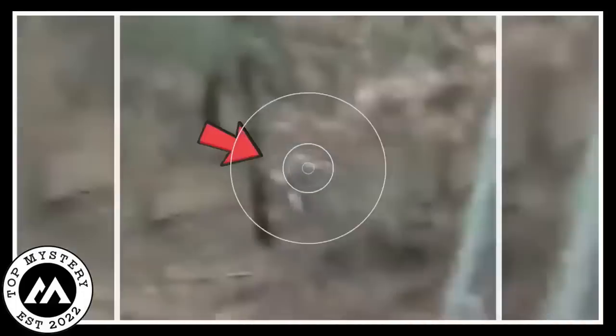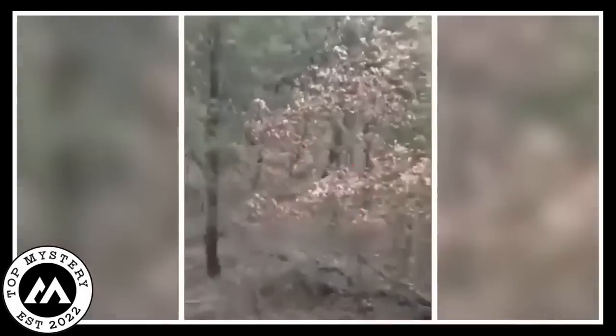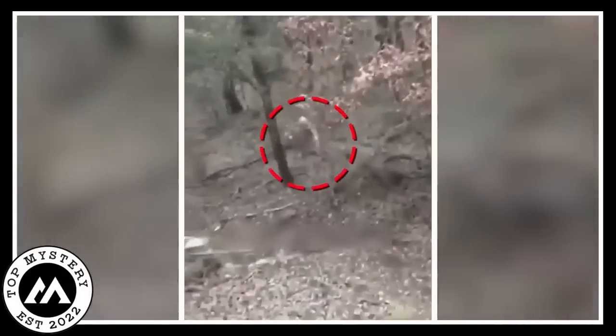While the camera was rolling, a mysterious figure came out of the dark, kind of like a nightmare. The creature moved slowly through the dark, and you could hear its creepy steps in the thick woods.